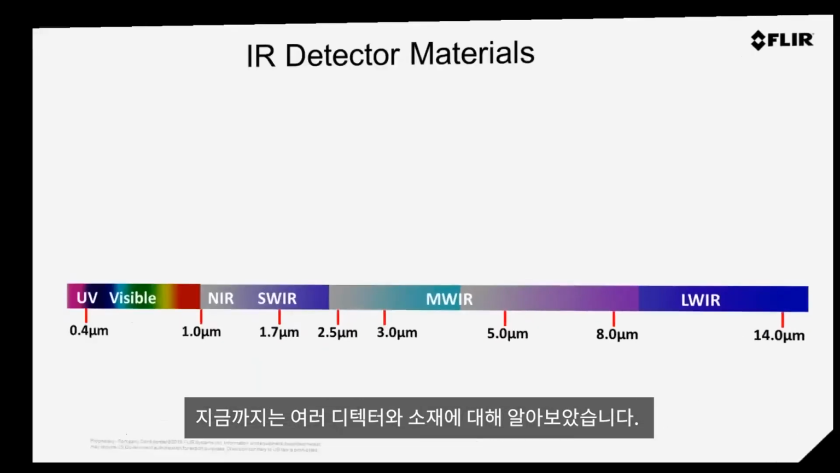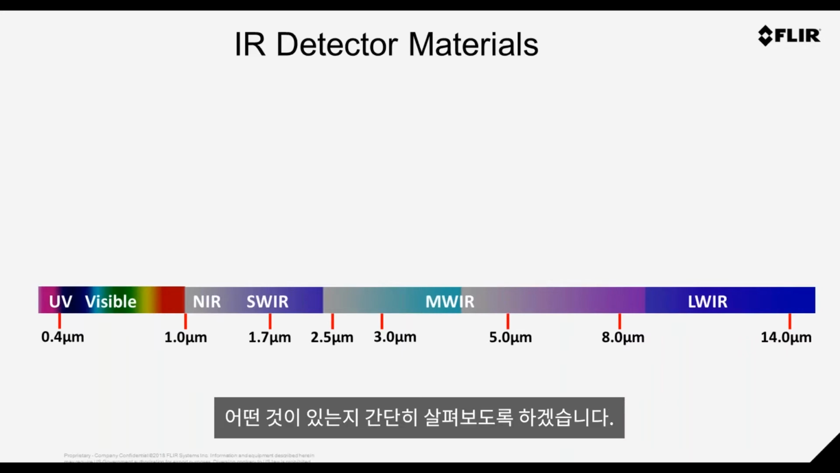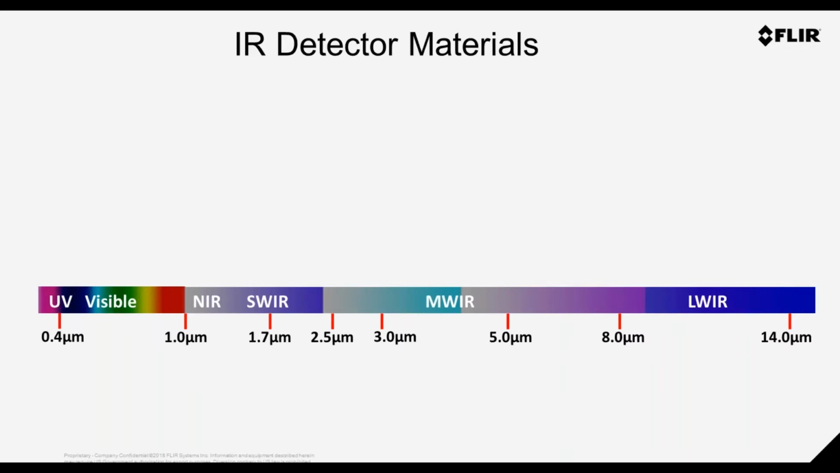So we talked about different detectors and different materials, and let's look at a snapshot of the materials that we use today.